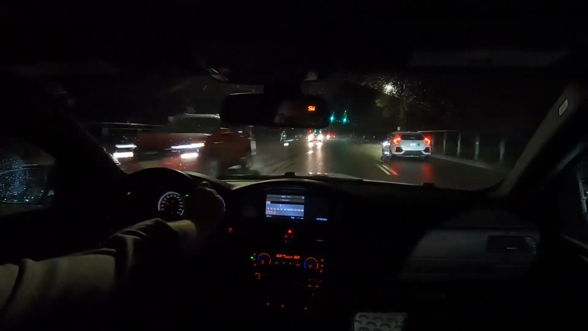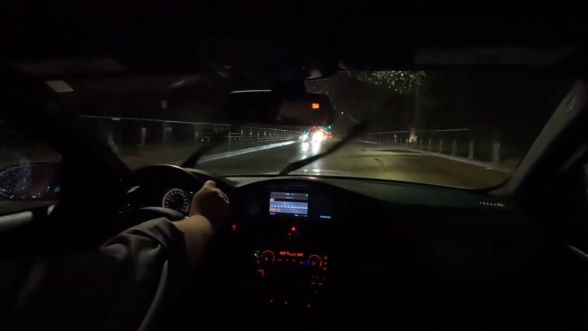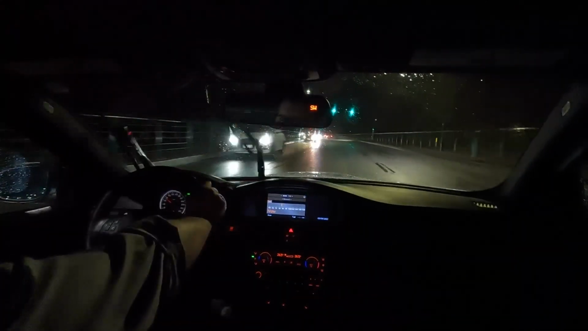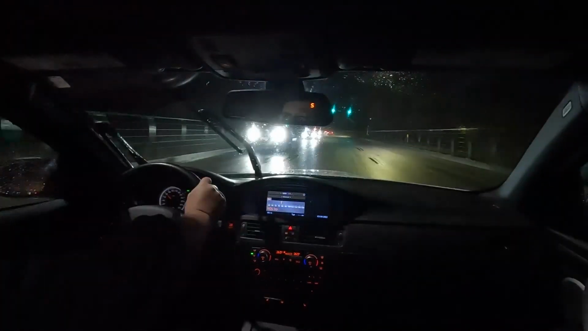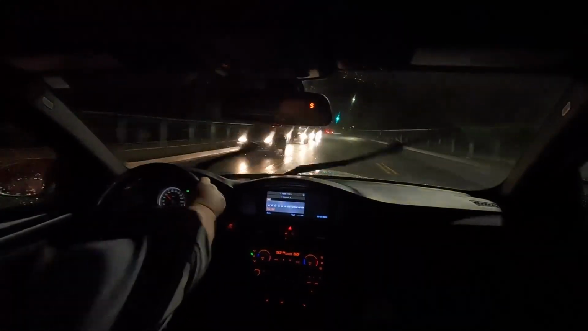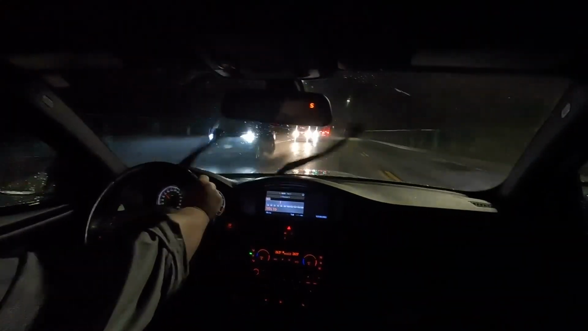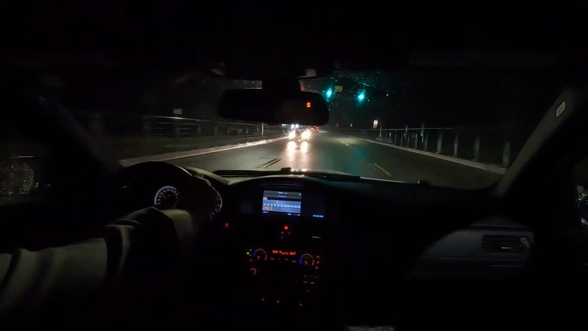It does have Bluetooth, but she doesn't have much else. So it's all the things you want and none of the things you don't need. It's not weighed down by excessive electronics. There's less to go wrong on that front. It doesn't have a lot of the nanny aids. In fact, to be fair, the traction control system is a little primitive. It's kind of there or not there.